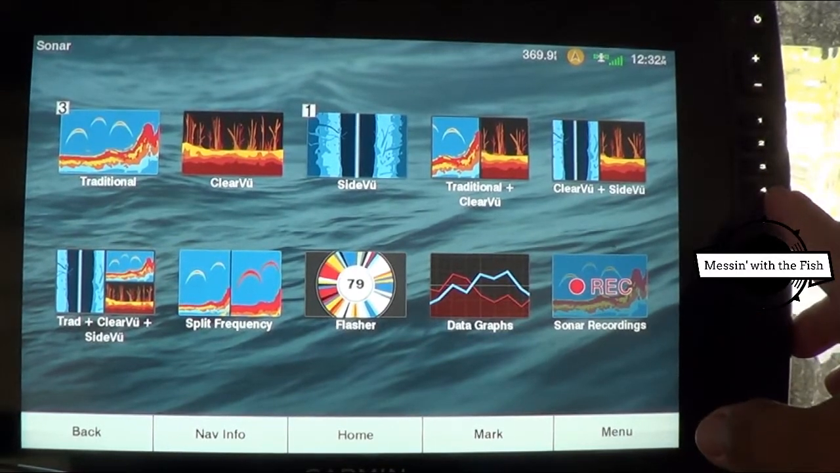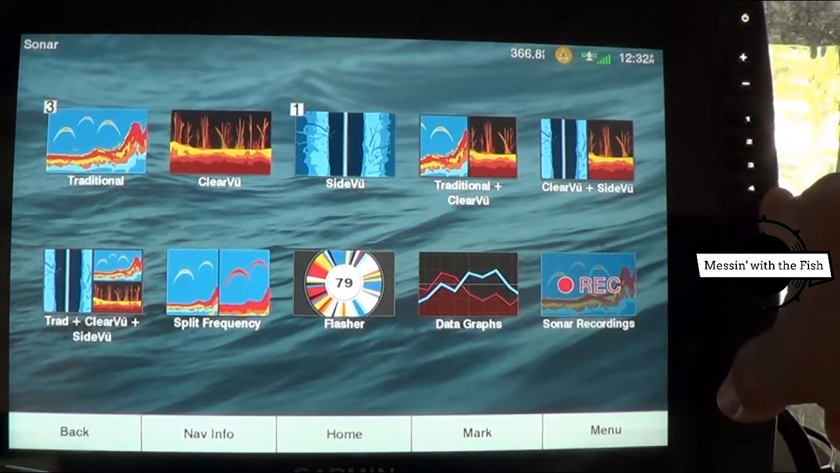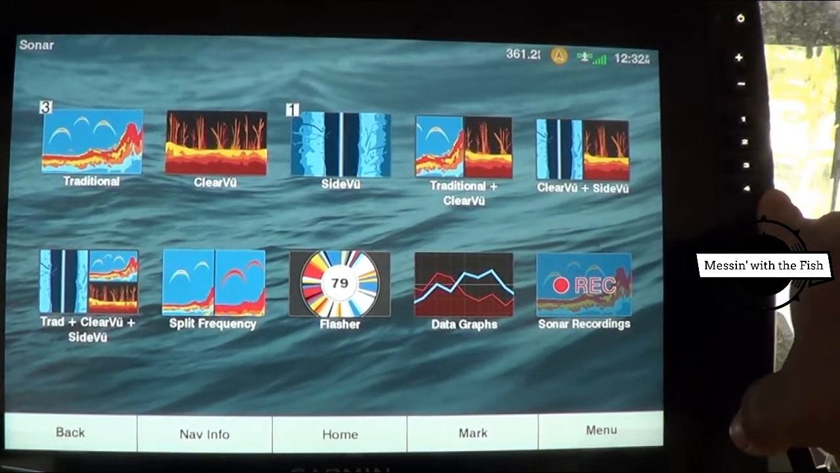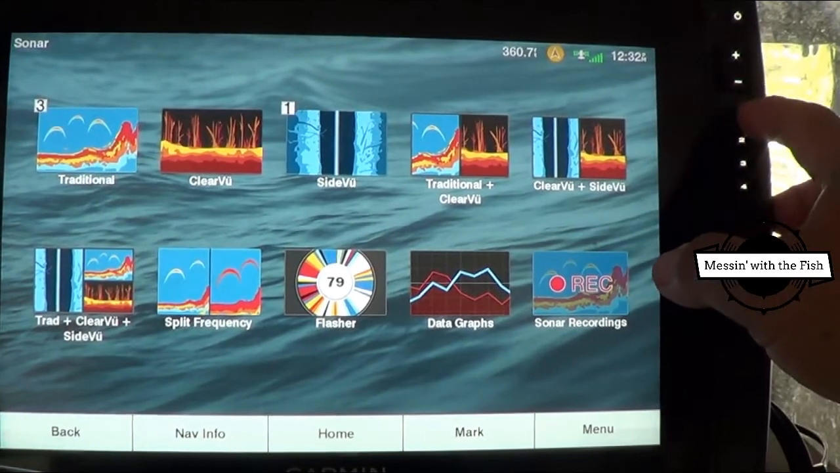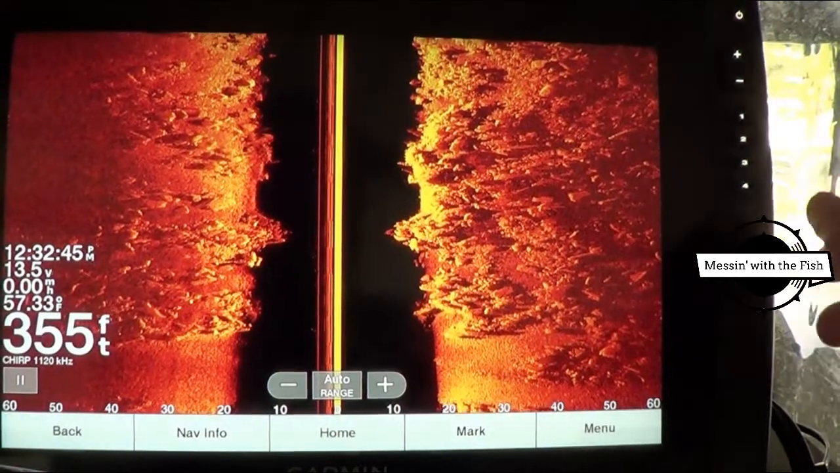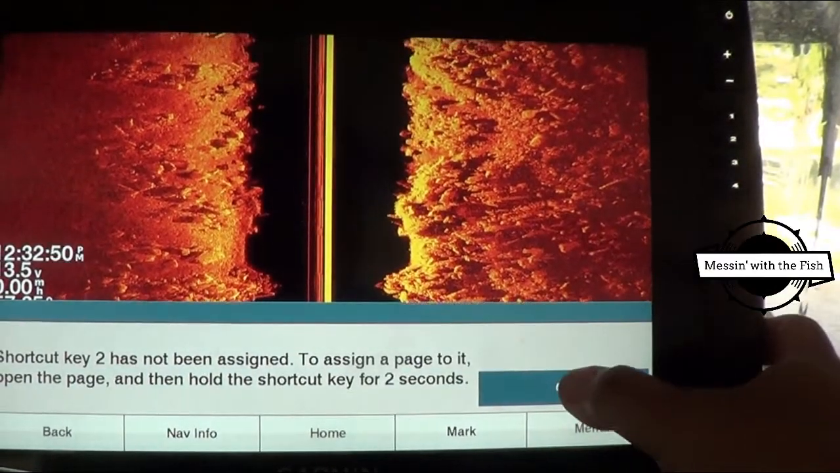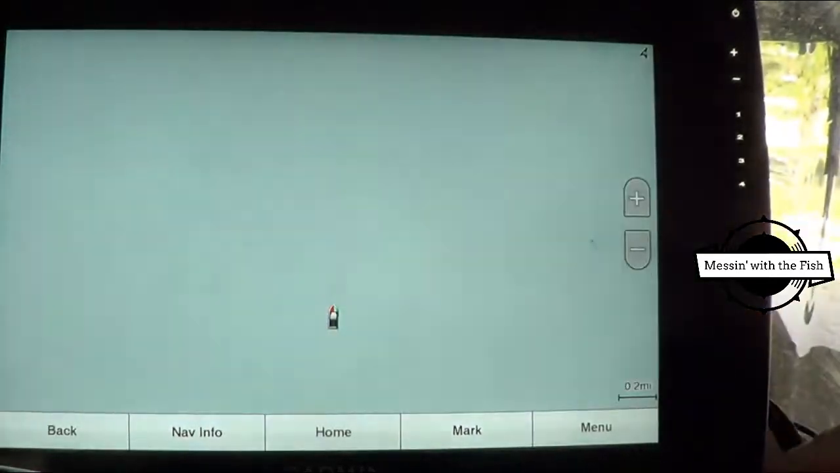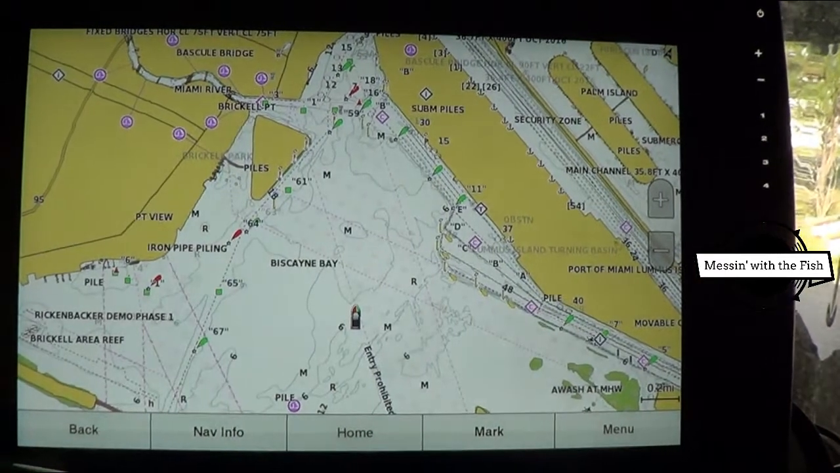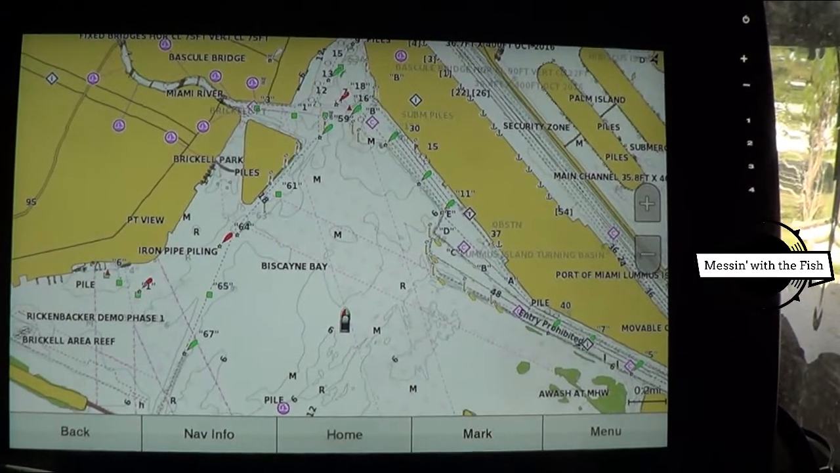When you find a screen you like, you just hold down the button, and it'll, of course, beep and say, do you want to keep that as your traditional or as your quick buttons? And I don't think, yeah, okay, one I've got on side imaging, and shortcut has not been assigned. So the second one has not been assigned here, but I know number 4 should be, yeah, that's my maps. So that's pretty cool. Even in simulation mode, it's still got the quick shortcuts there for you.